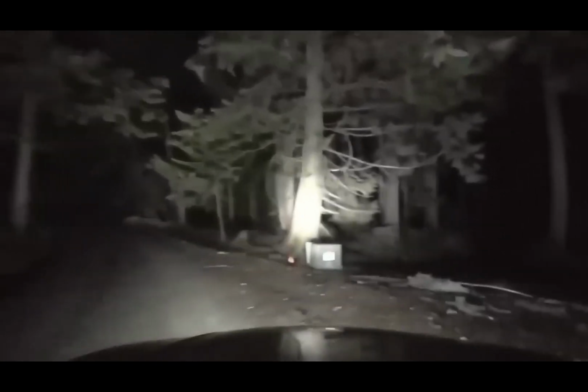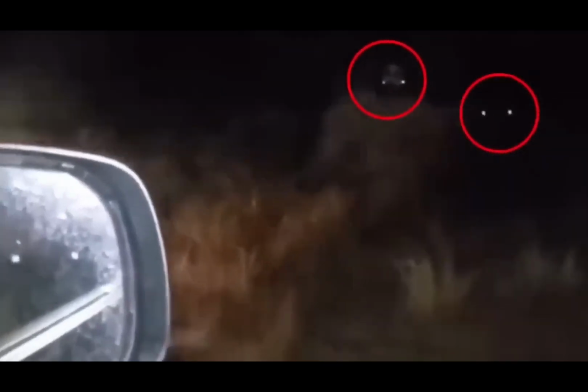Imagine you're out with friends on a drive late at night and you encounter this in the way. Well, this is what happened to these guys who were just having fun when not just one but two pairs of creepy glowing eyes started staring at them. Even though the creatures were far and the guys were in the car, that was not enough to make them any less scared.